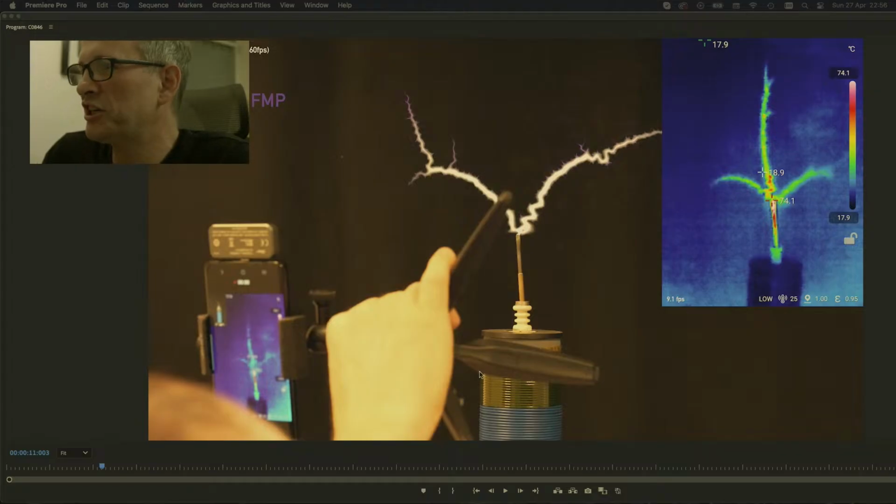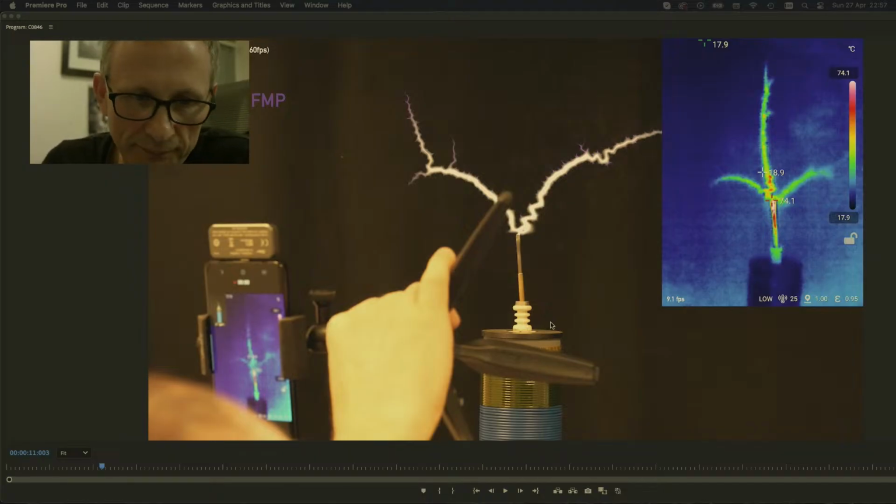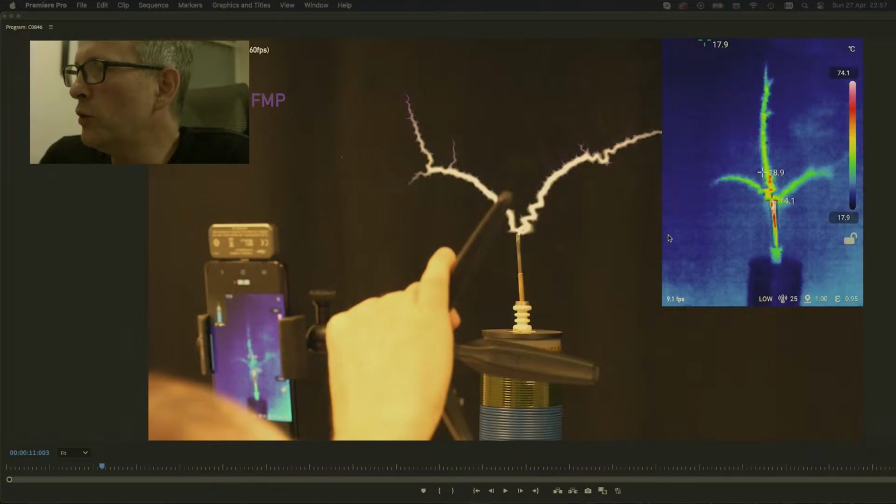If you want to actually know how hot your Tesla coil is relative to your tungsten rod and whatever, you can paint it with this paint. And the paint is good up to about 1,000 degrees centigrade, maybe even a little bit higher, some of these paints that you can commercially buy. And so that's that.